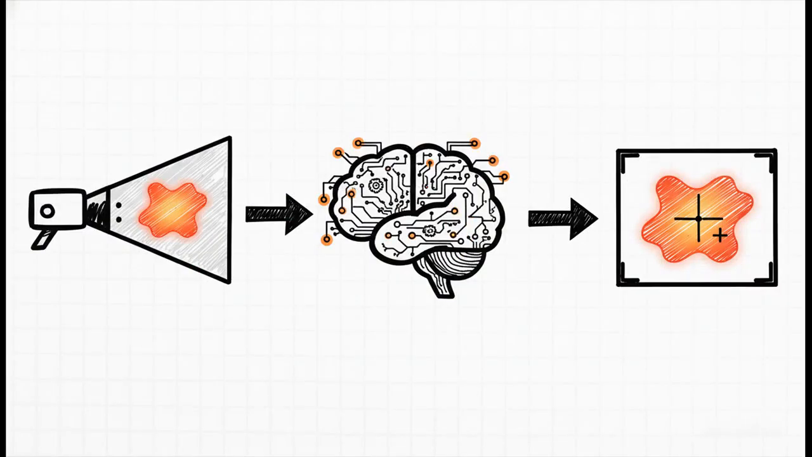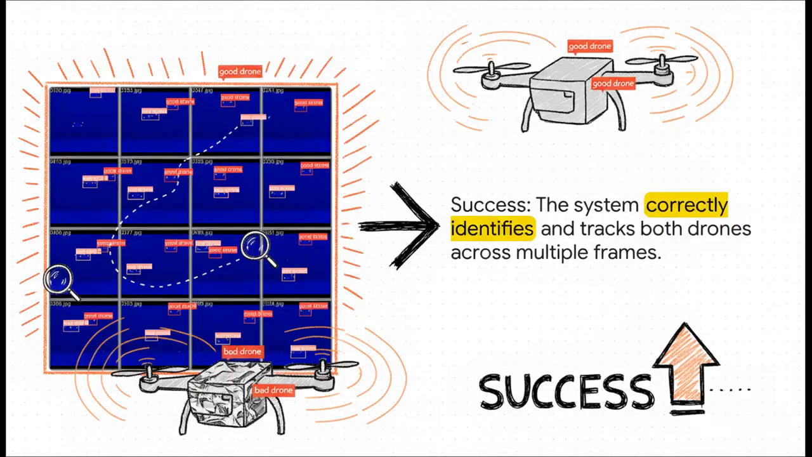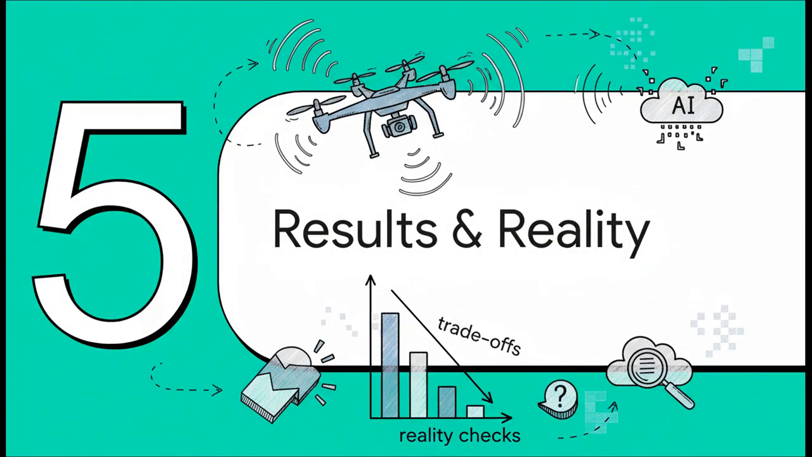So the drones are in the air. What did the AI actually see? And a total success. As you can see right here across these frames, the system draws these bounding boxes around both drones no problem. But, and this is the crucial part, it correctly labels the foil-wrapped one as the bad drone. This proved it could both detect and classify targets based only on their heat signatures. Pretty incredible. So the test was definitely a success, but when you start digging into the performance data, you find some really important trade-offs and a few reality checks about where this technology is today.